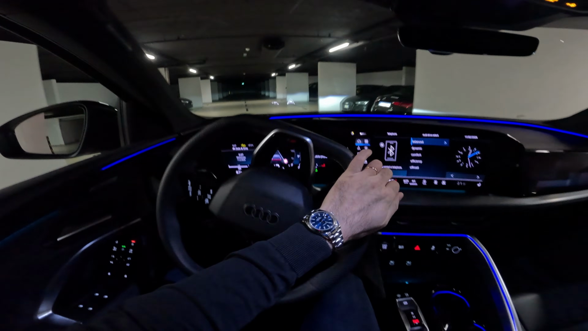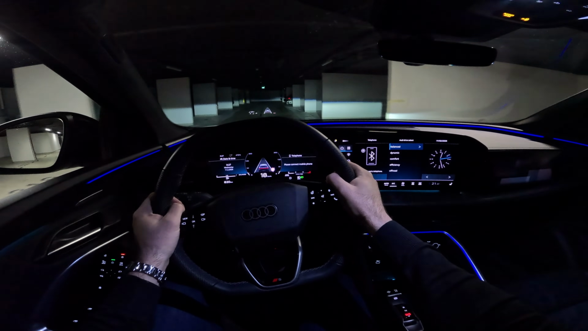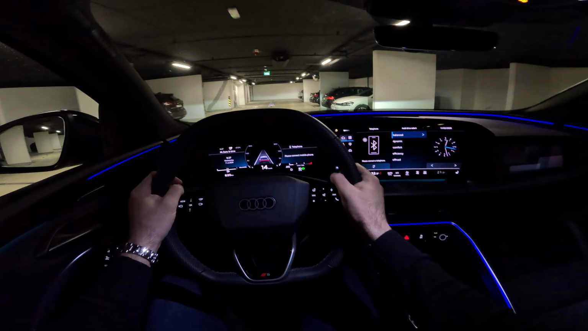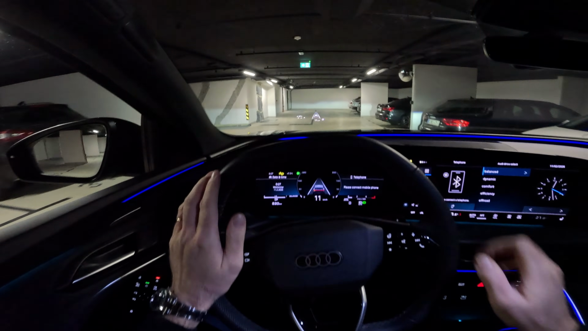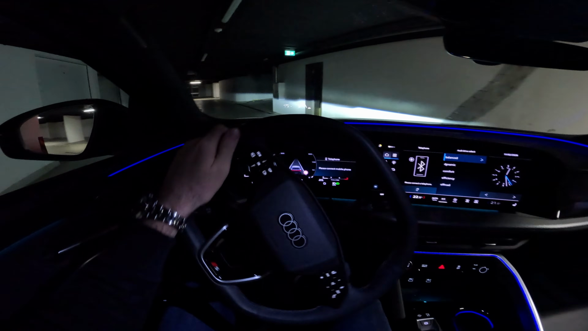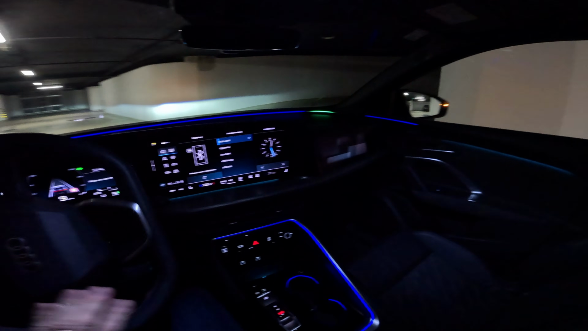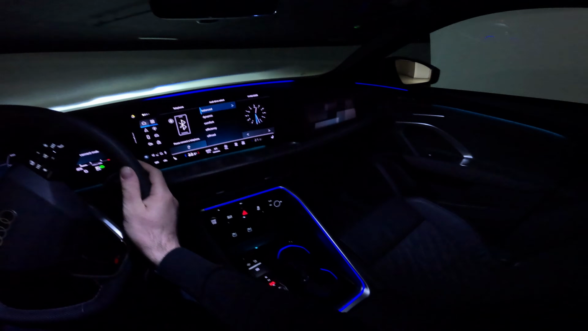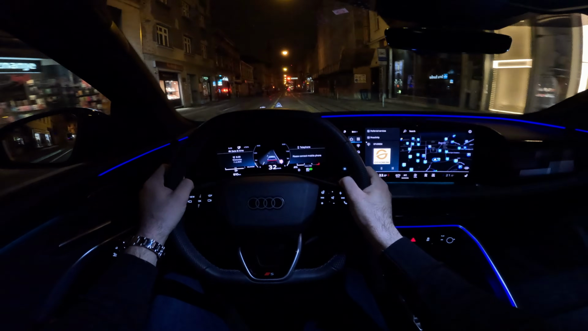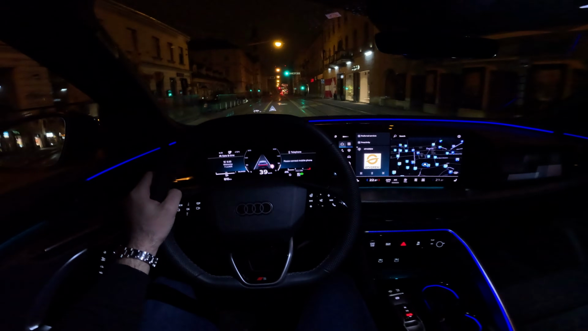So 204 horsepower, 1.7 kilowatt-hour battery. 7.4 seconds to reach 100, and the top speed is 226 kilometers per hour. Now also take a look at this very cool detail when you turn on the indicator on this illuminated bar here in front of us. This is so nice.